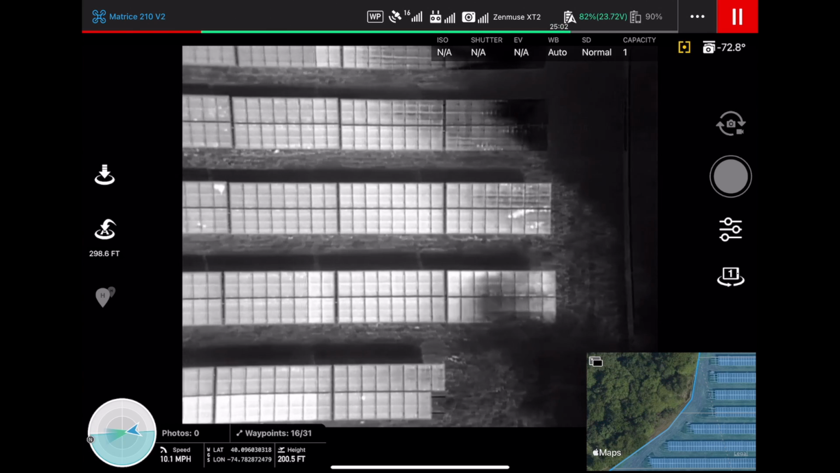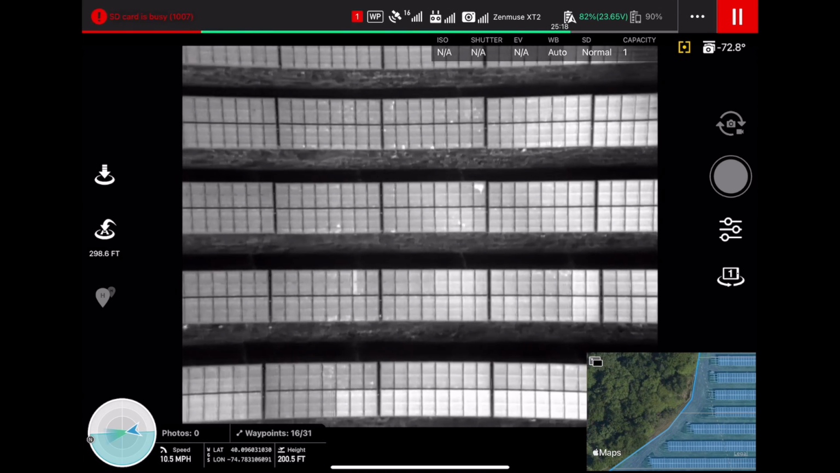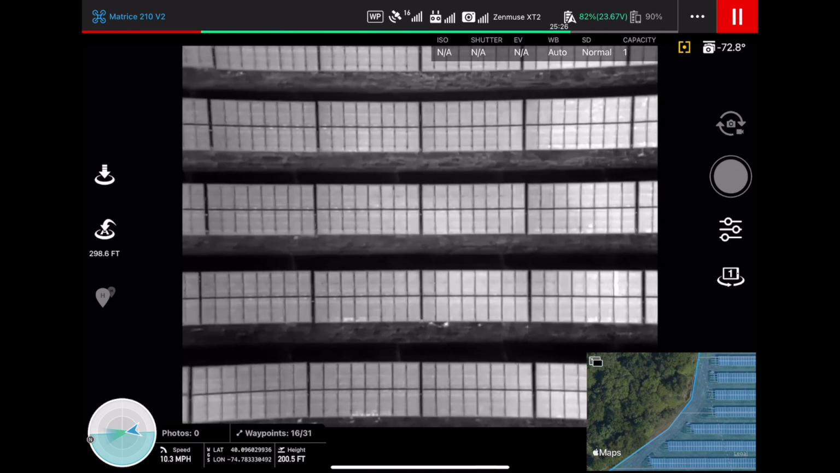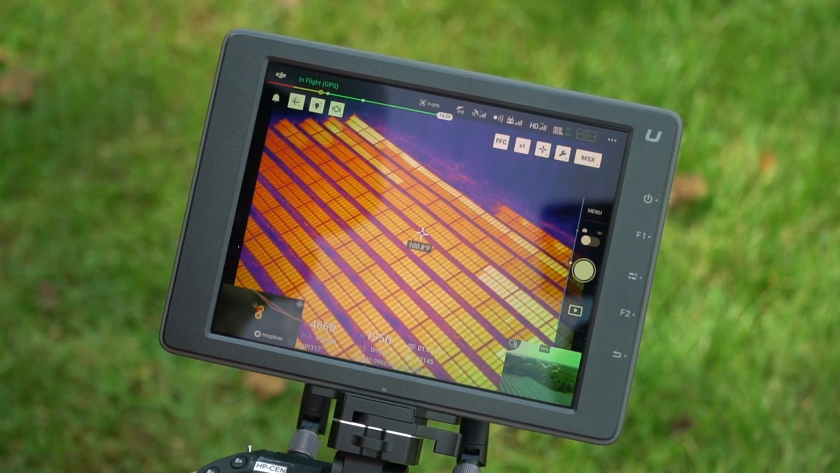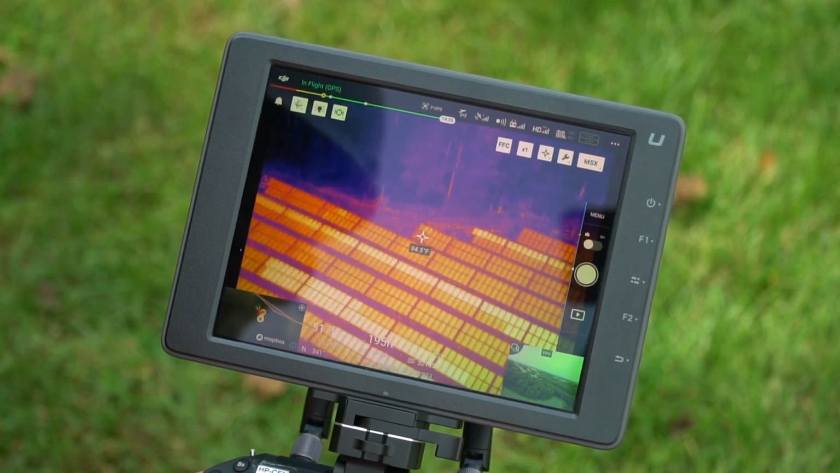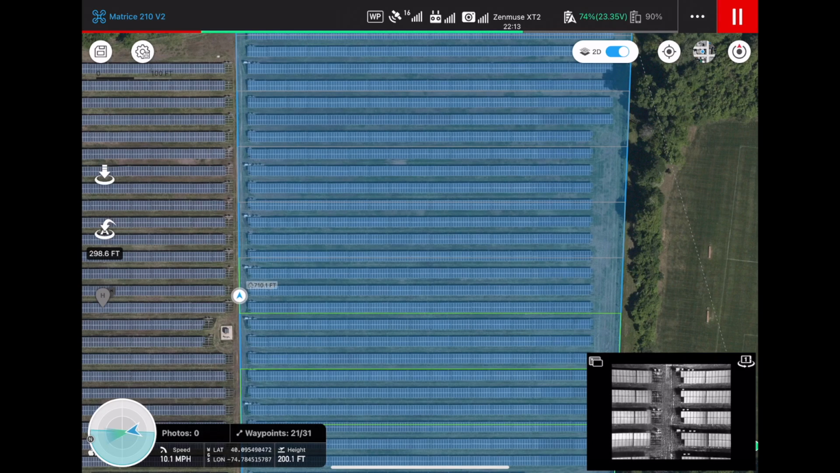And I'm very excited to make this report. As you can see, there's already some anomalies on the screen right now. There's a ton of them that I also wasn't recording on the screen right here. And so once this inspection is done, I'll actually go fly the site manually, just to show you guys what I'm talking about, and go over some of the different types of faults that are actually showing up here. So this inspection is actually almost done.